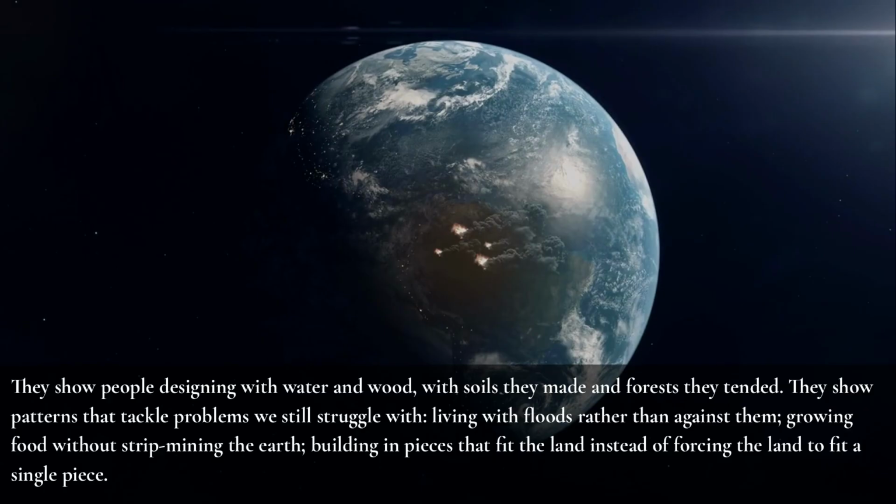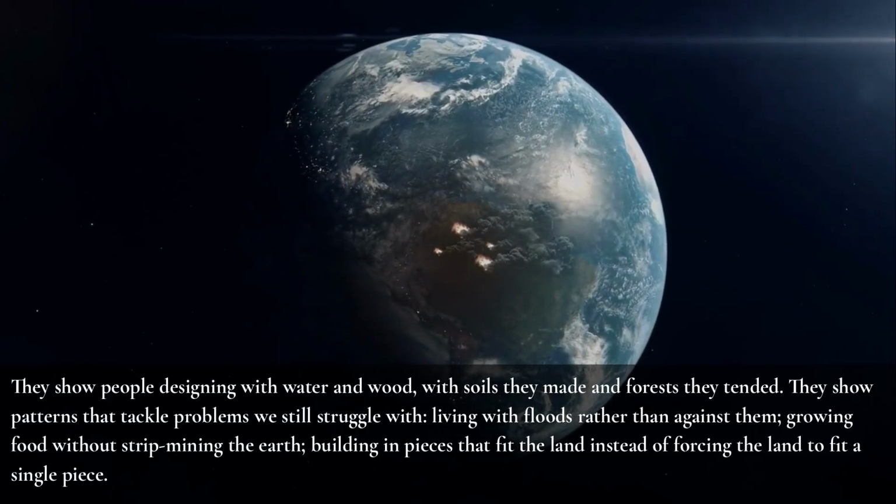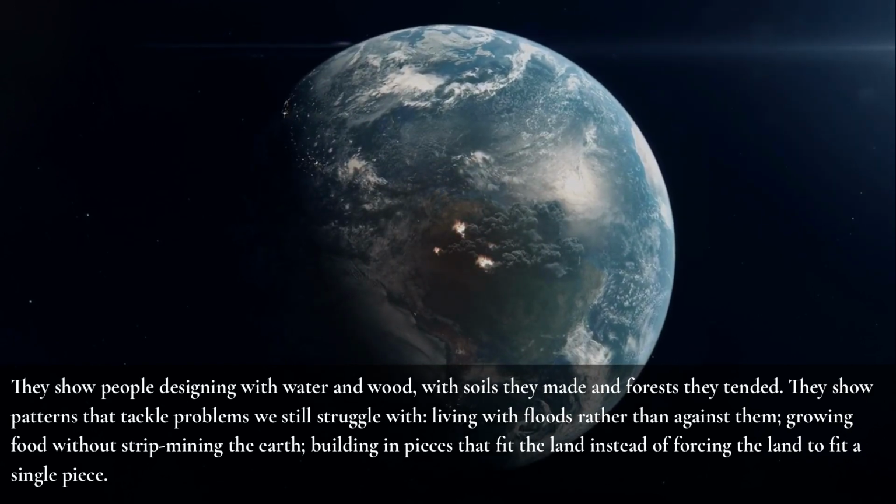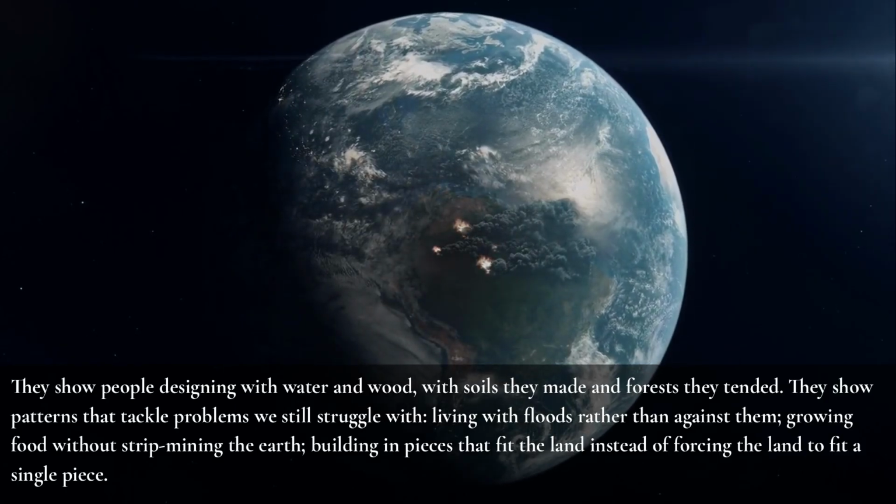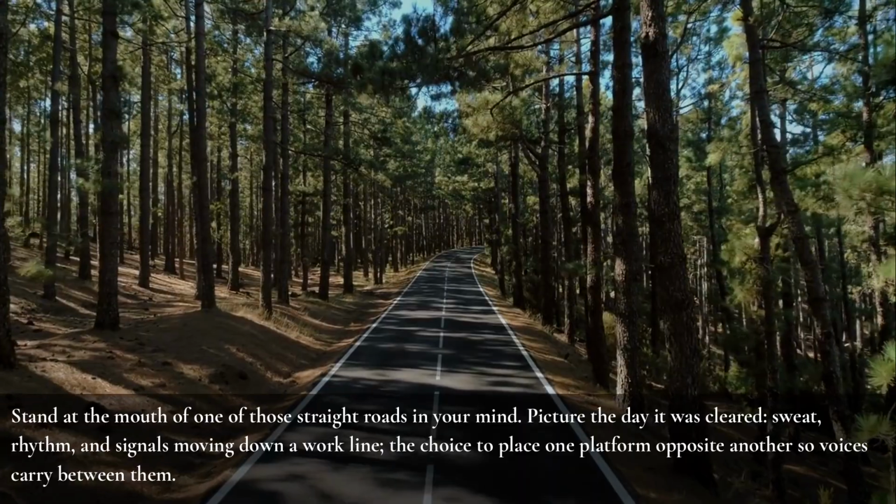They show people designing with water and wood, with soils they made and forests they tended. They show patterns that tackle problems we still struggle with, living with floods rather than against them, growing food without strip mining the earth, building in pieces that fit the land instead of forcing the land to fit a single piece. Stand at the mouth of one of those straight roads in your mind.